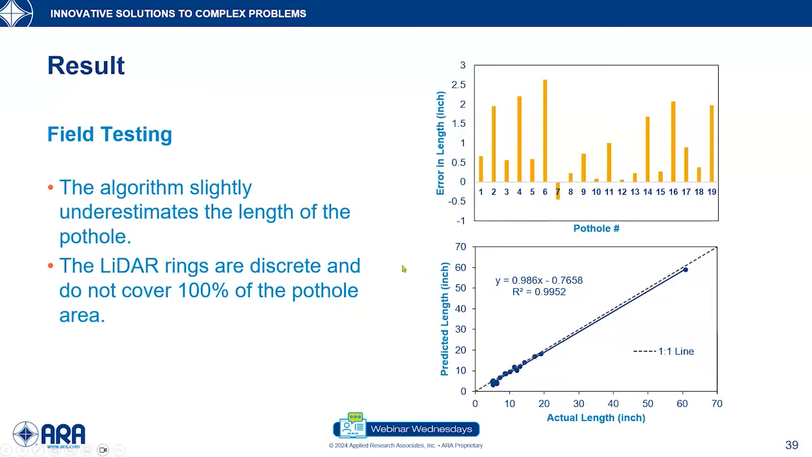And that is because of the nature of how the LiDAR was collecting the data. We have to keep in mind that the LiDAR rings are discrete and may not cover 100% of the pothole area. Therefore, there is always a chance that the algorithm would underpredict or underestimate the actual length.